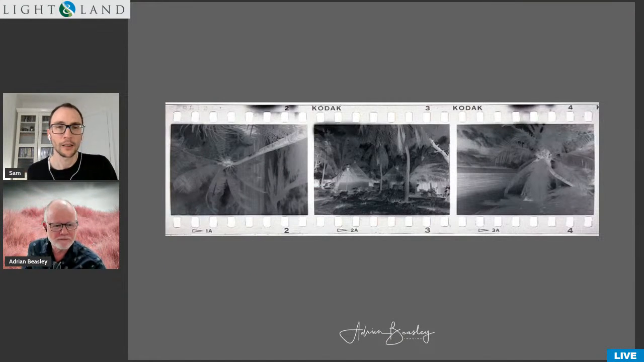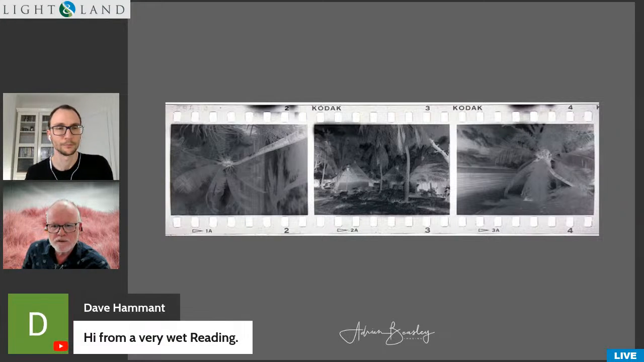And I thought when we were chatting about this, Adrian, it might be nice if we could just expand a little bit on IR and infrared and some of your early experiences, I suppose. Yes, I used infrared black and white film and infrared color film in the early days. This is an example by Dave.